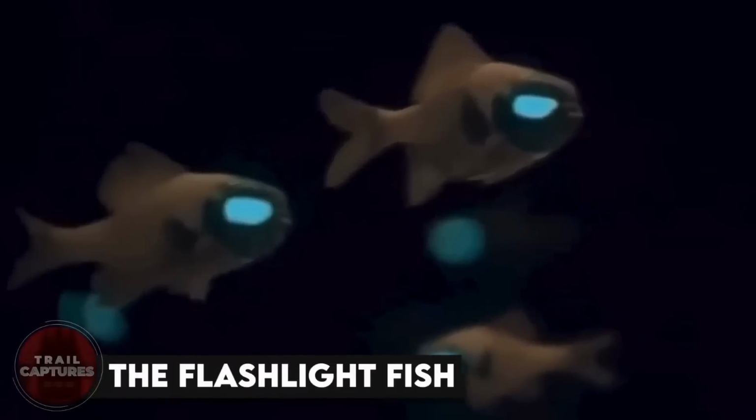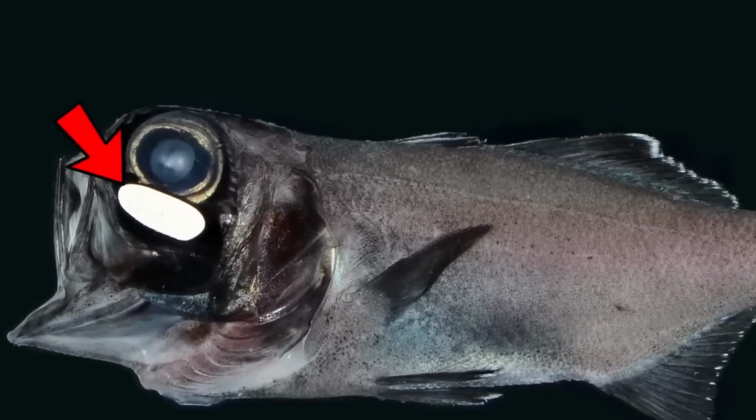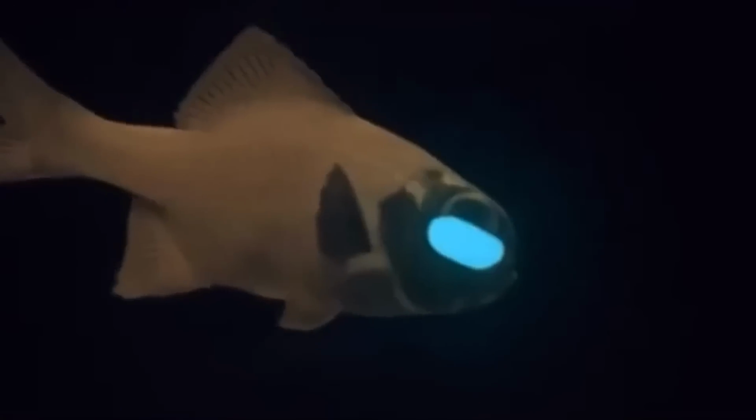The flashlight fish. The video showcases the mesmerizing flashlight fish, which are found in the deep waters of the Pacific Ocean. These unique creatures have special light-emitting organs located beneath their eyes that give them an otherworldly appearance. The lights can be used to attract prey or communicate with other fish.